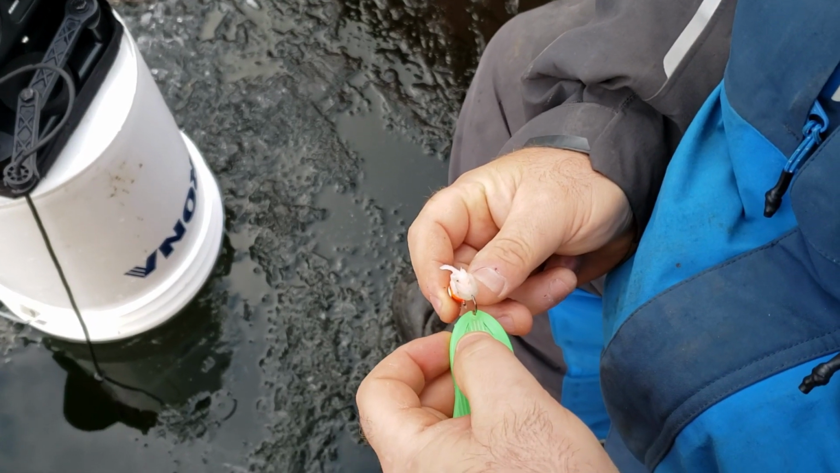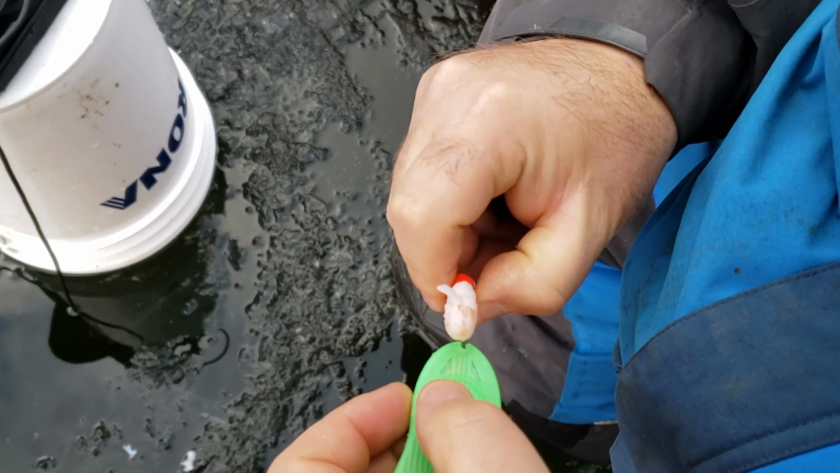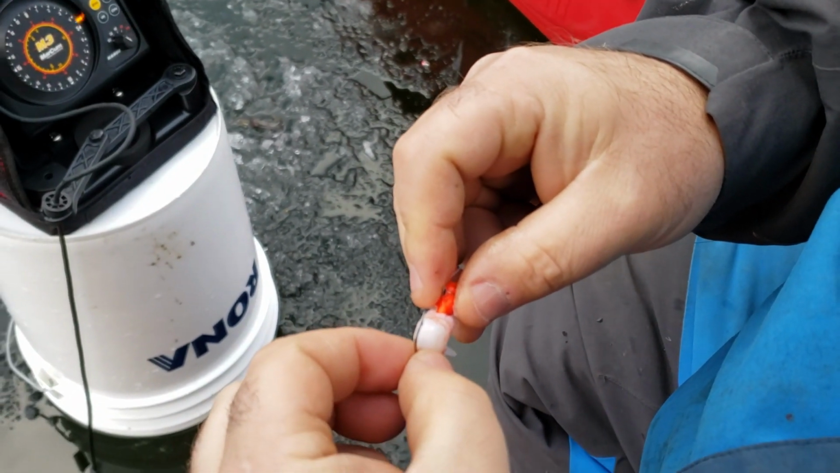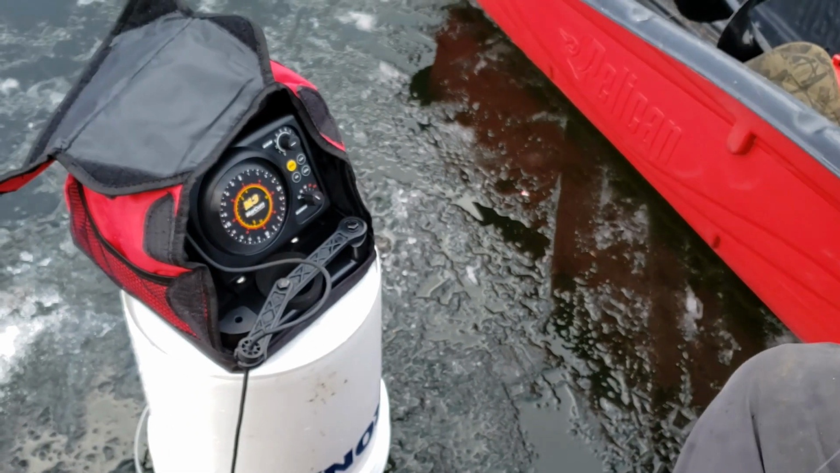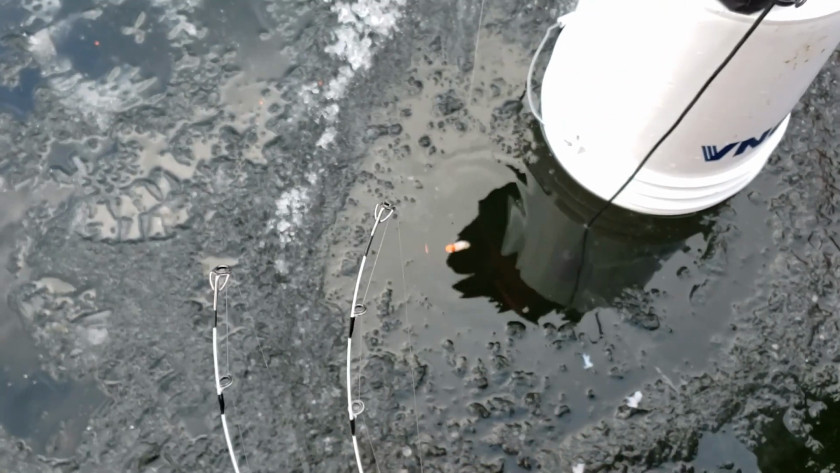Can you see what we're doing? Put it right dead center, push it through, pull it out, and you slide this bait button down over the hook, and it anchors that bait into place so it can't move around. And so when you're rigging your bait, check this out. I'm going to show you. Look down the hole and you'll see what I'm talking about.